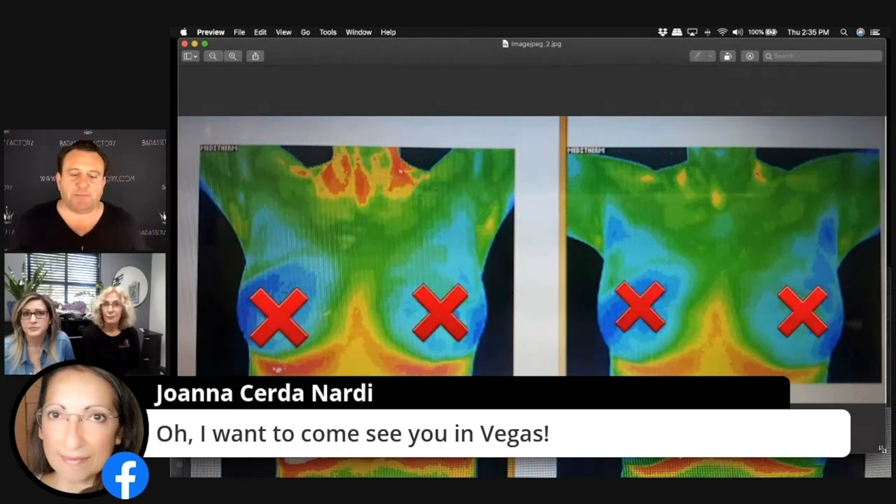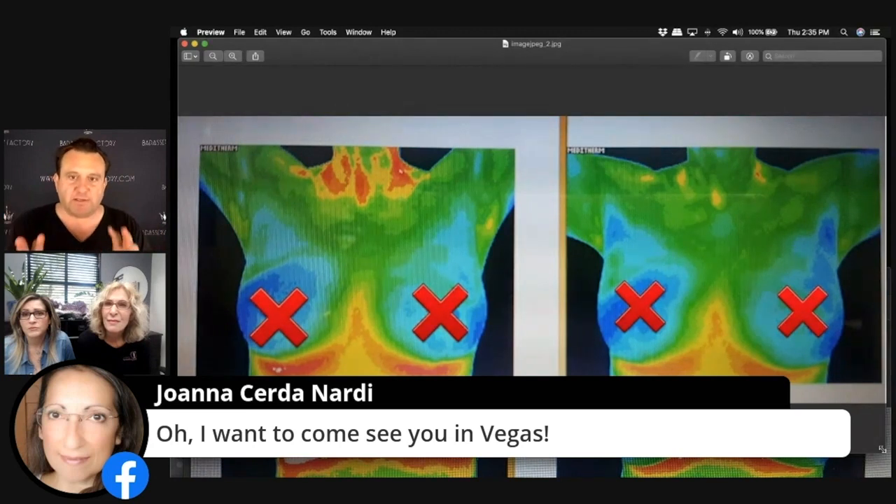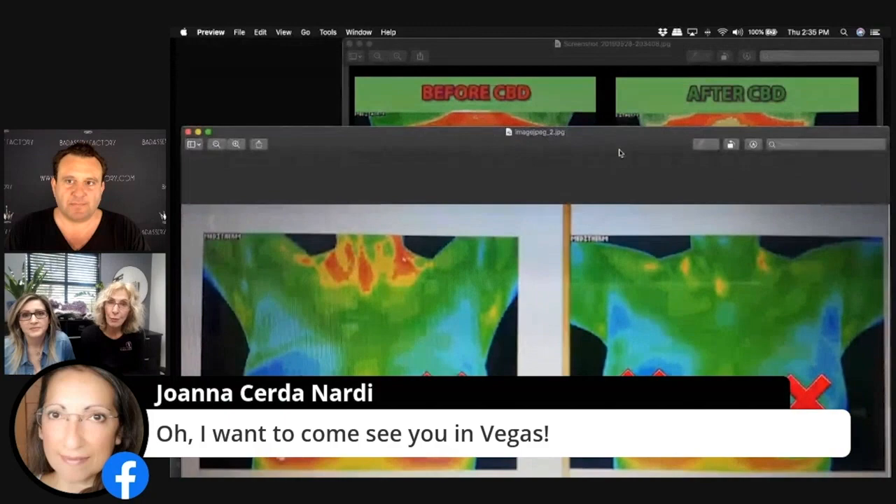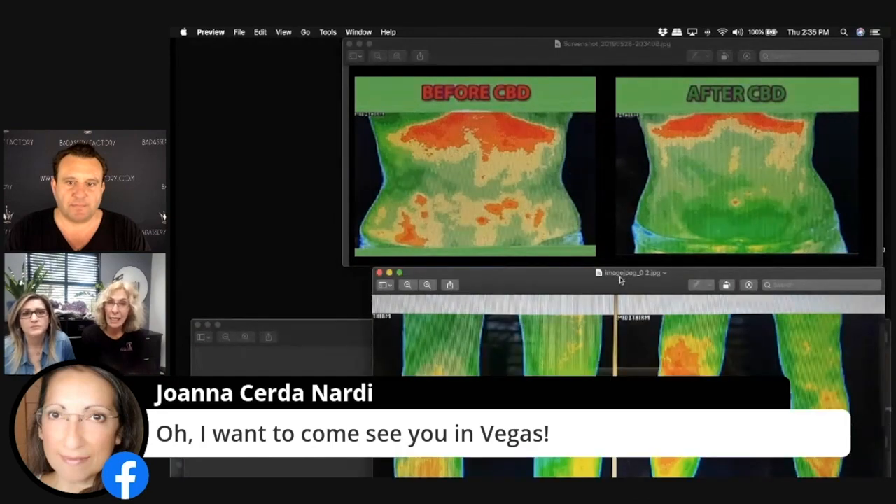And let me ask you this, because I know nothing about this world, but is this something that people, at least in your wellness center, want to do once a year, twice a year? What's the norm? The protocol? Sure. So the protocol for a breast scan is you come in, you do your first, and then 3 months later, you do your second breast scan, which gives you a comparison to the first, and then you have a baseline.